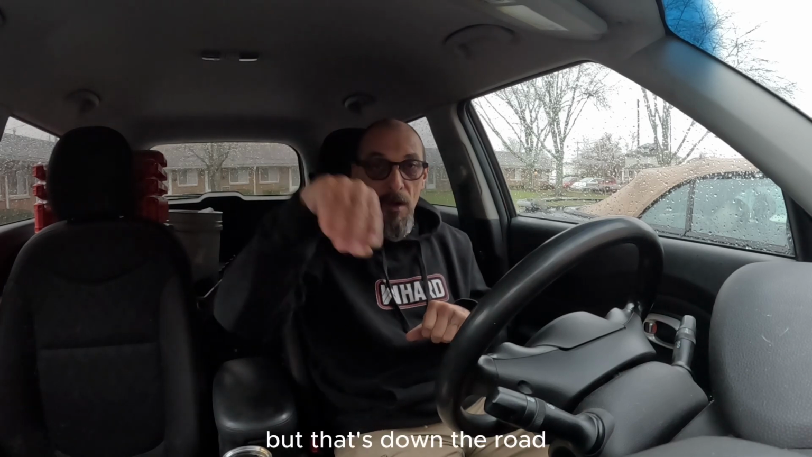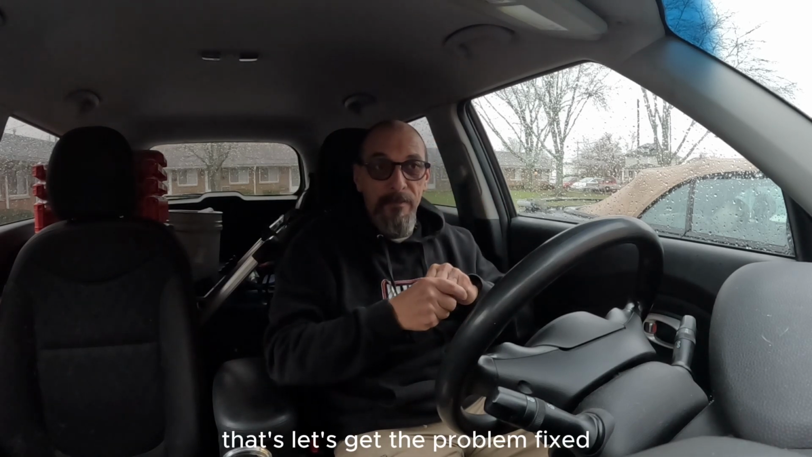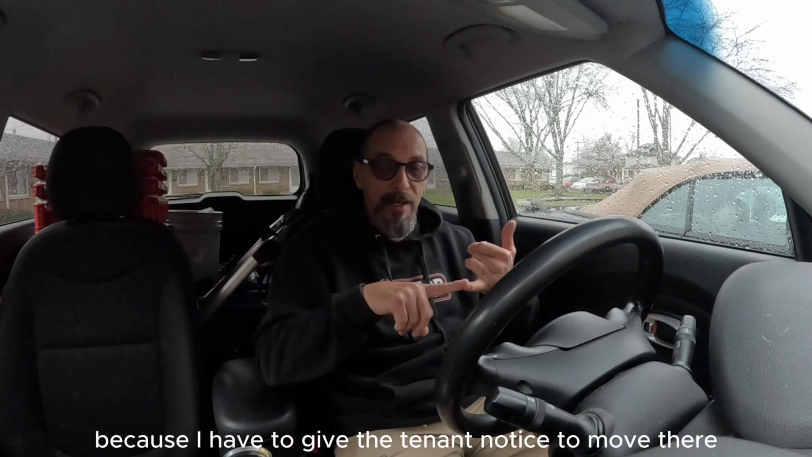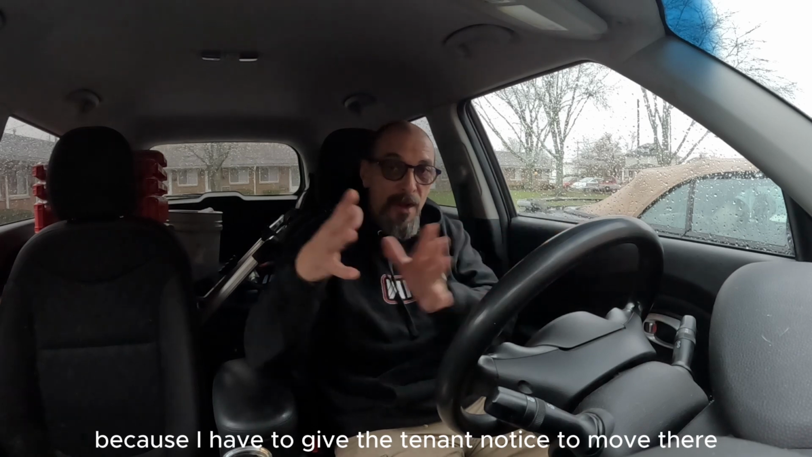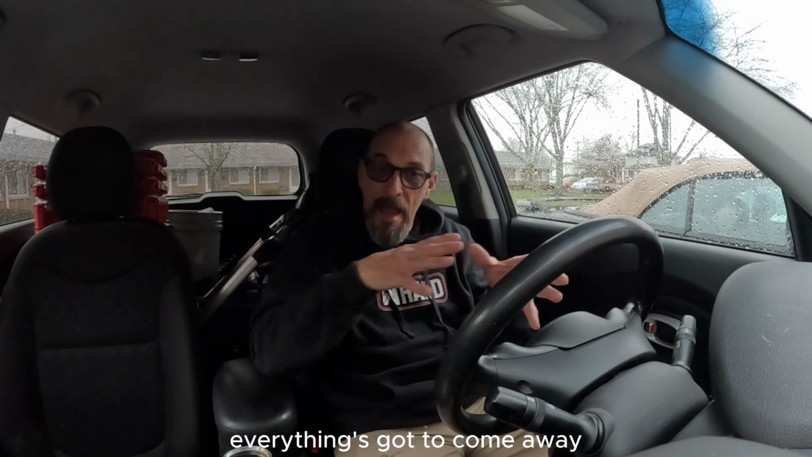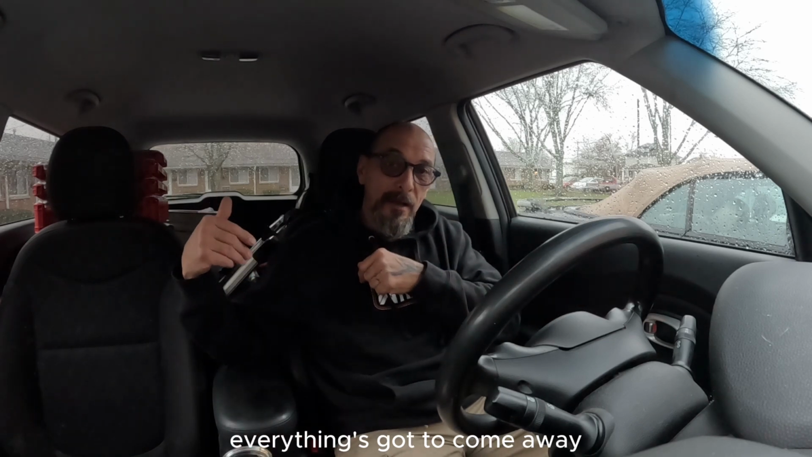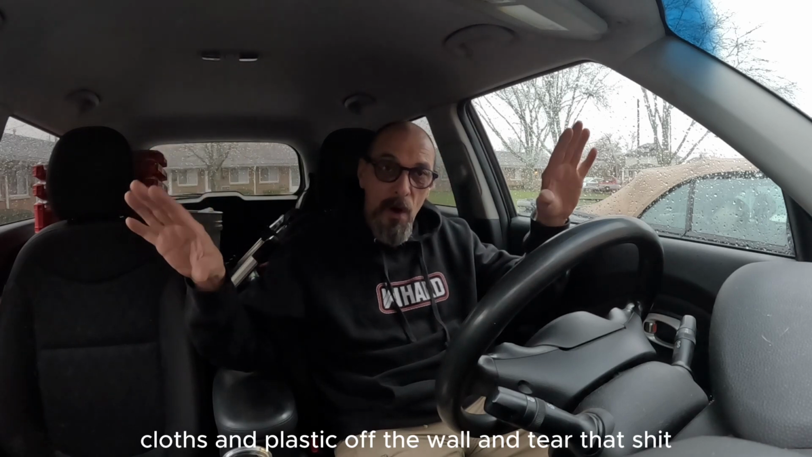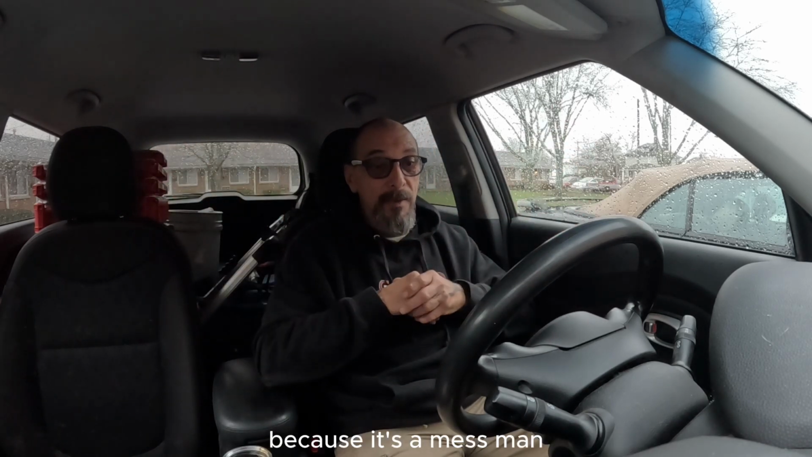But that's down the road. Let's get the problem fixed, which I can't do now because I have to give the tenant notice to move everything on the left side of the living room. Everything's got to come away, so I can put down drop cloths and plastic off the wall and tear that ceiling, because it's a mess, man.